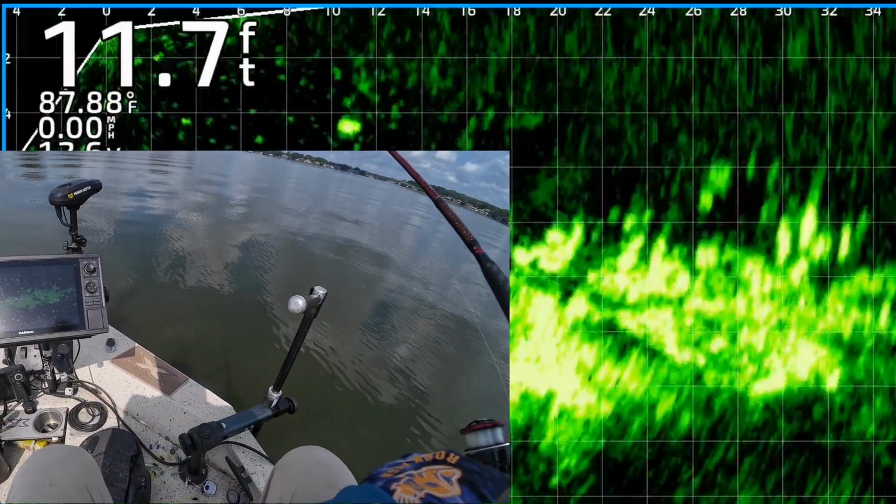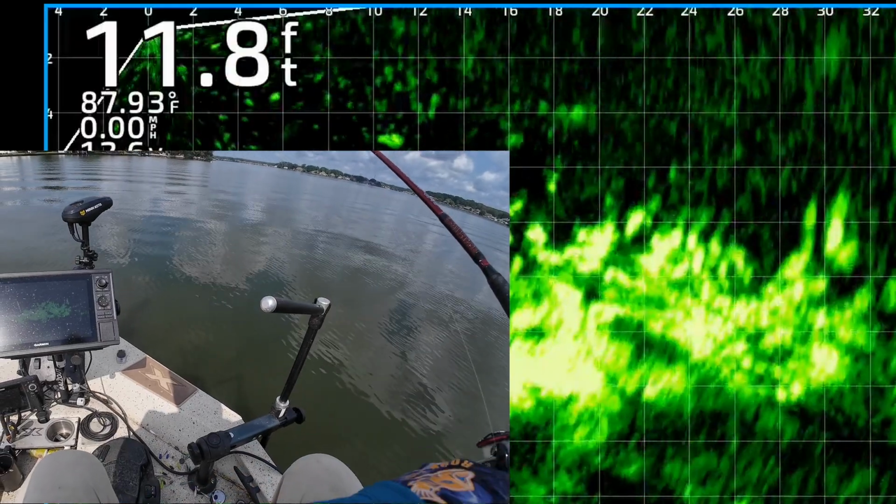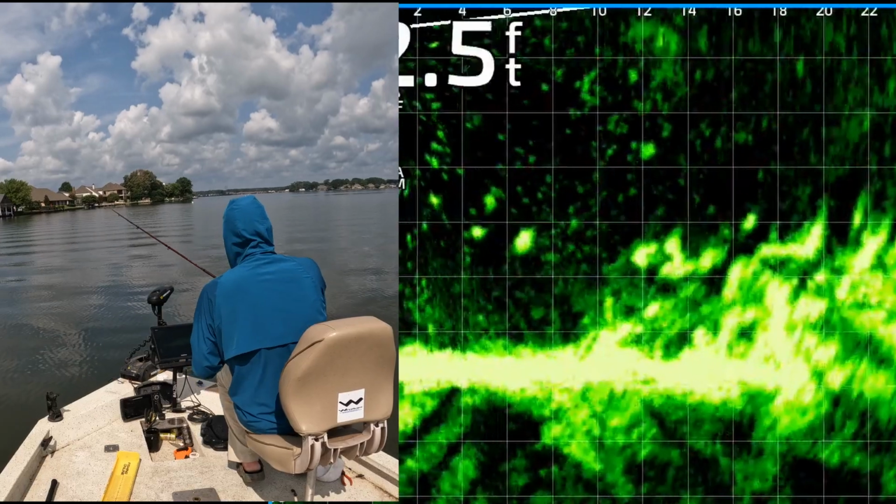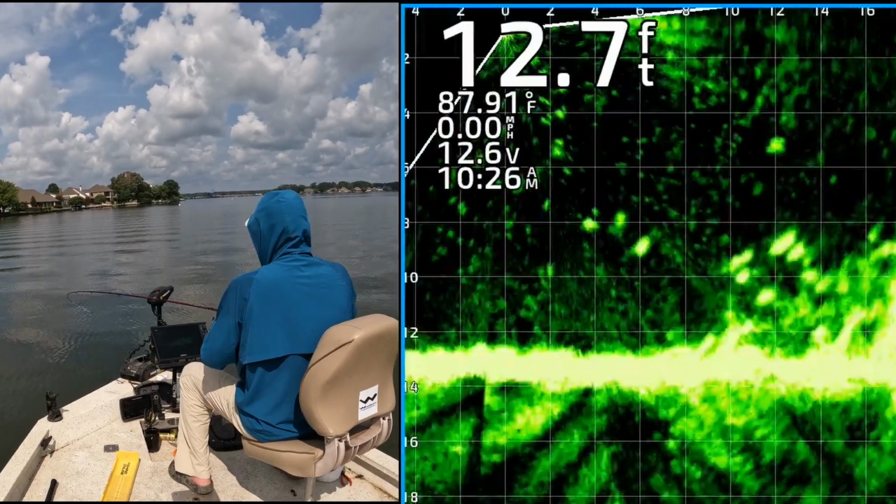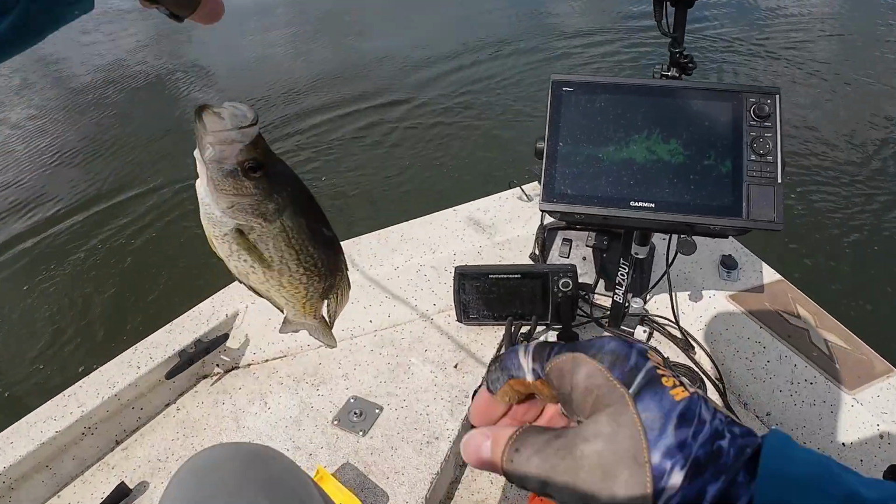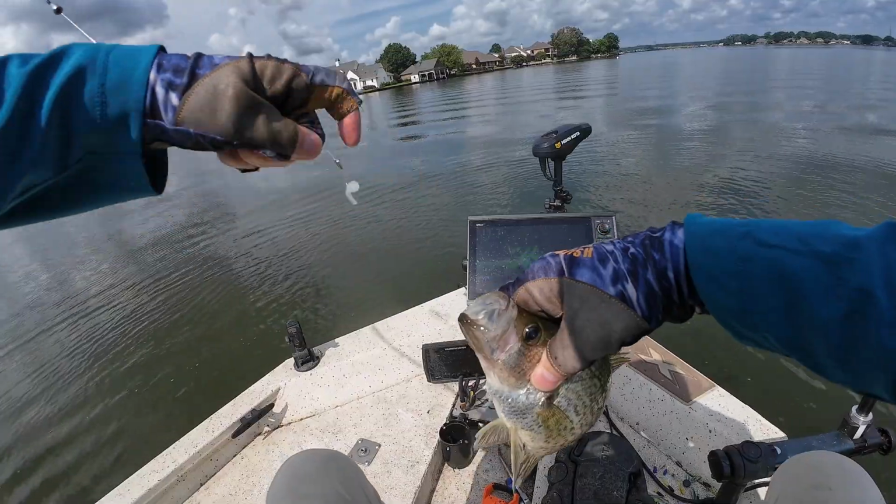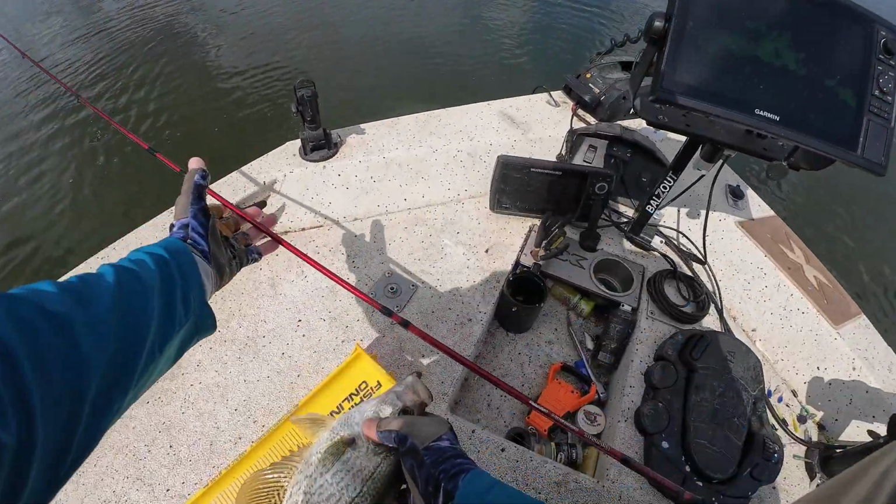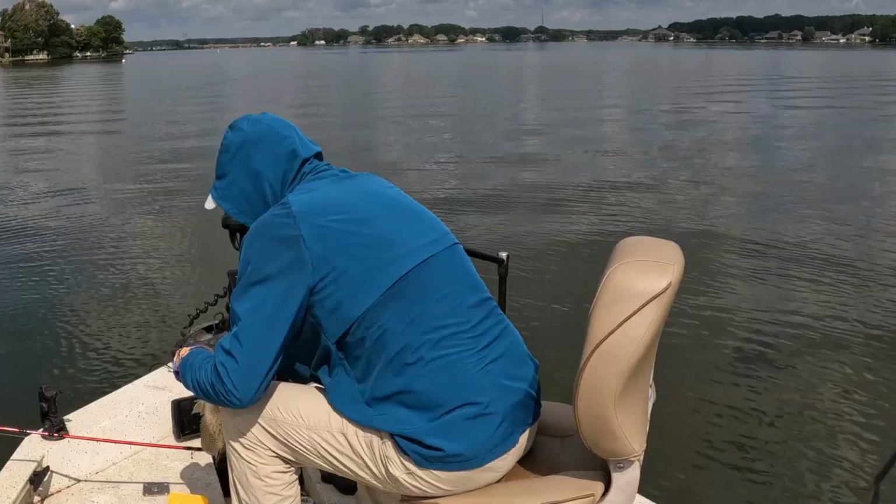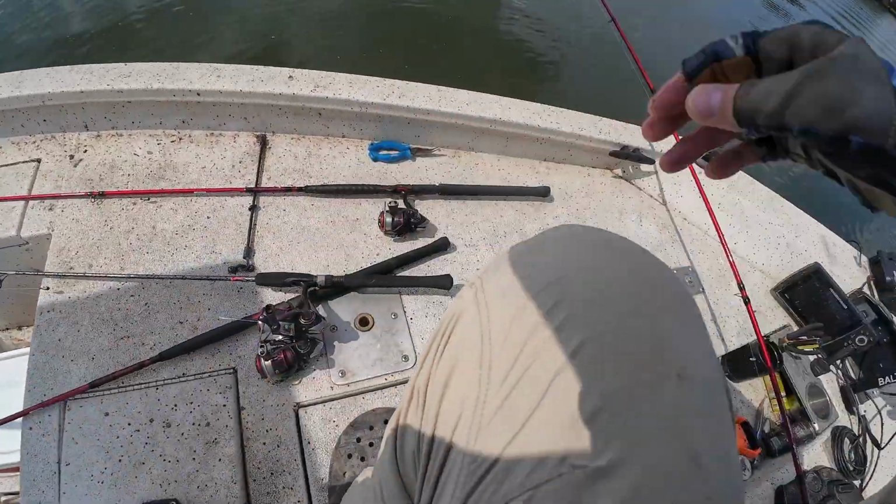Okay, there's my jig and weight. I'm bringing it through those fish. One of them got it. Got that one. 27 feet out there. Let's catch a couple more and get the heck out of here. Man, it's hot. 12.5 black crappie, 12.5. Going in the boat.